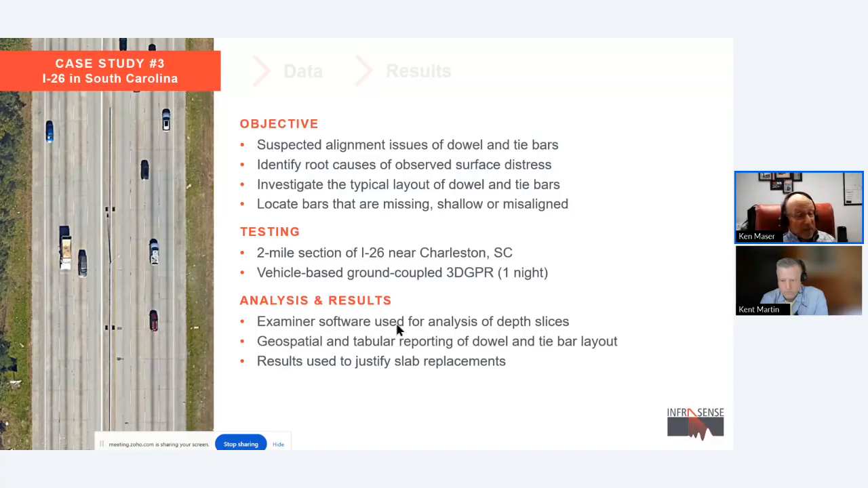Examiner software was used to analyze the data using the kind of depth slices that I showed earlier, and the results were presented geospatially and tabularly to show the dowel and tie bar layout. And the results were used to identify areas where it was appropriate to replace the particular slabs.